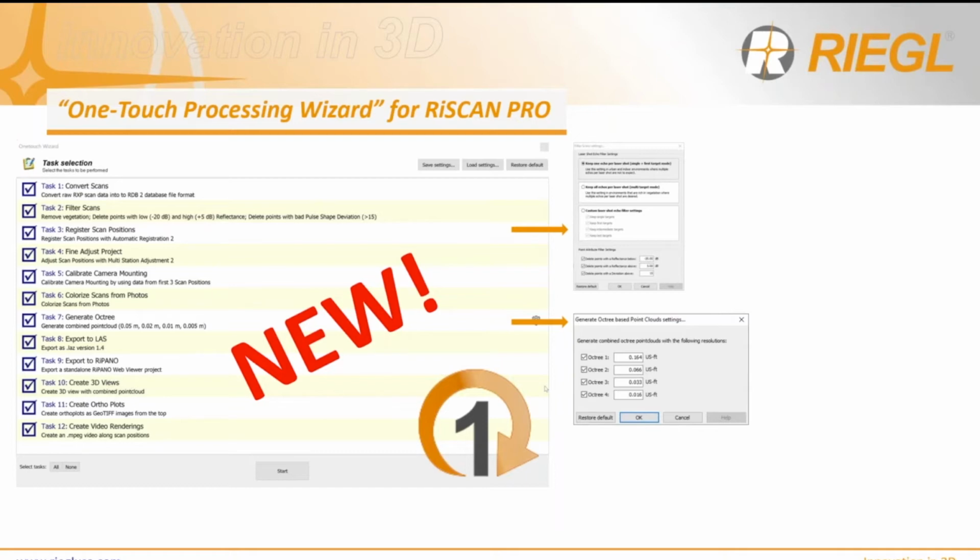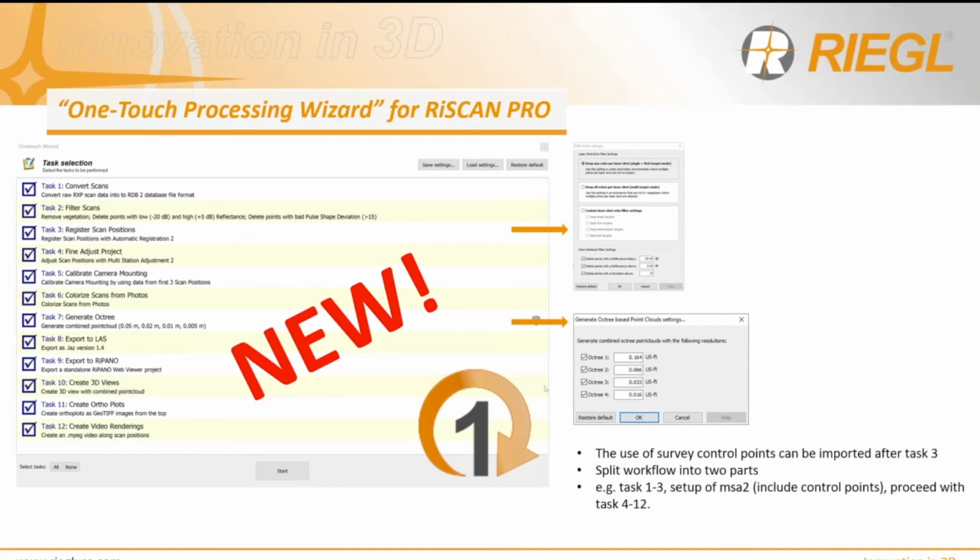I'll give you a little bit of time. I have run this wizard on a project where I have approximately 50 scan positions, and with everything checked, every single option utilized, it takes about an hour and a half for about 50 scan positions. Now that's just my test. Of course, the time's going to expand if you add more scan positions, right? The larger the project. And then the last part I want to go ahead and talk about in this wizard is to make use of the survey control.